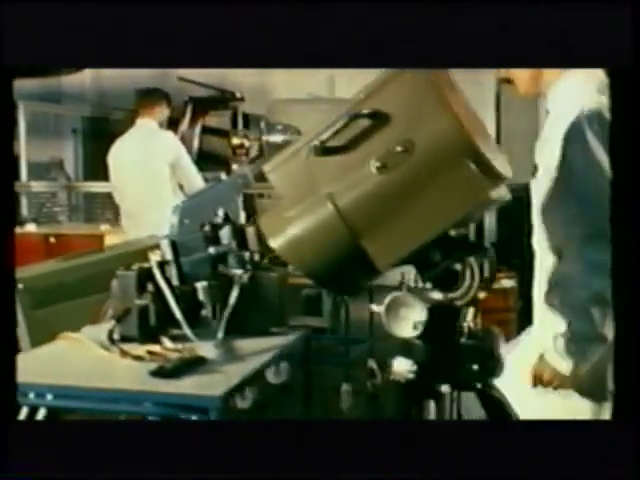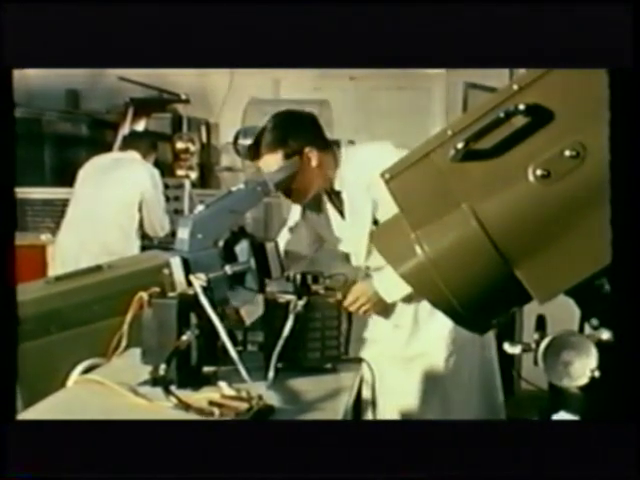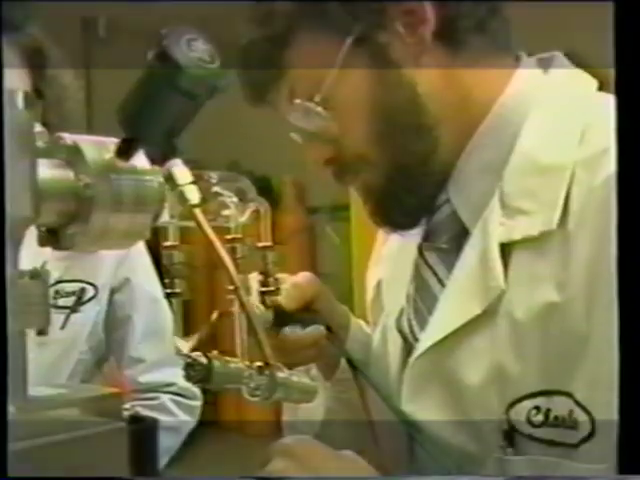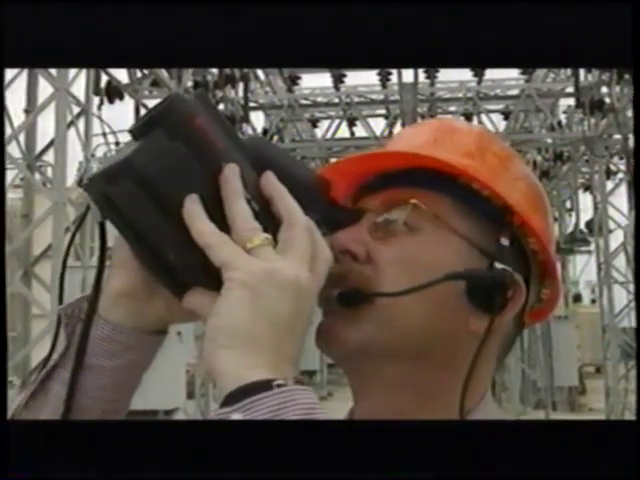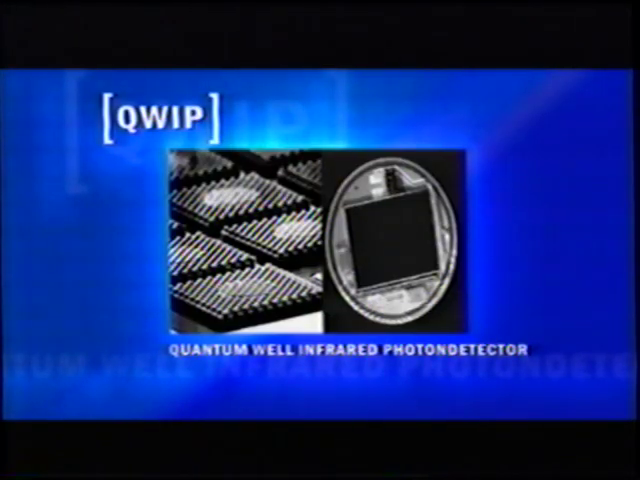FLIR engineers have dominated the infrared industry with innovations such as the first infrared camera developed for commercial use, the first commercially developed military-qualified airborne infrared system, the first infrared system with built-in temperature measurement, the first production uncooled thermal imaging systems, and most recently, the first production QWIP, or Quantum Well Infrared Photodetector Imaging Module.